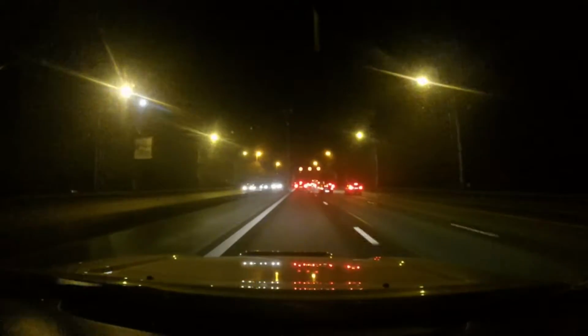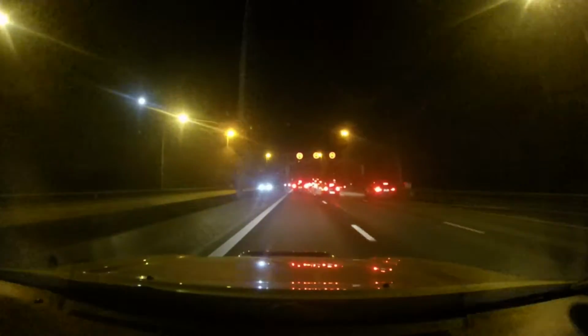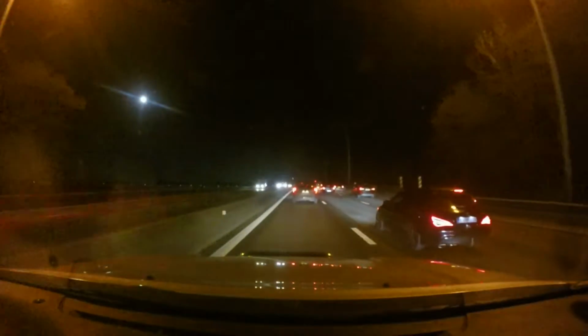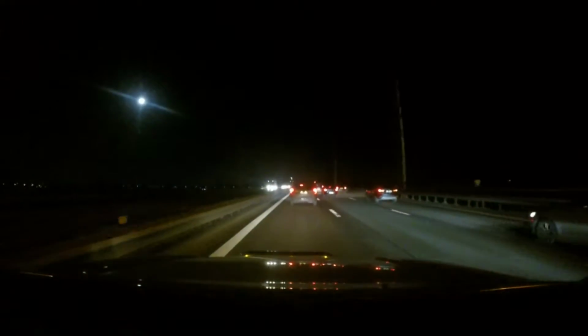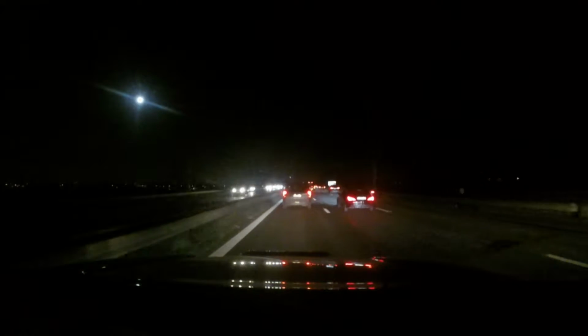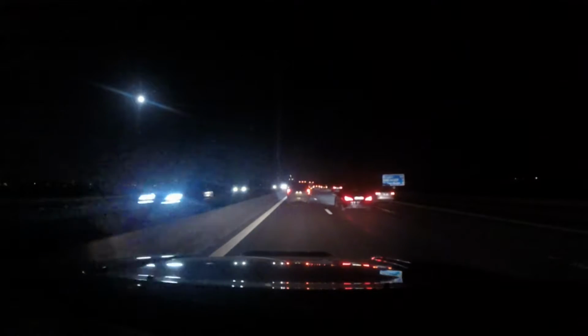I have no idea what's up with Belgium on a Sunday night, but damn. Yet again we're stuck. Traffic is just, I don't know. For the past half hour we're just going 100 and then it's traffic again. Everybody's braking all the damn time. I'm glad I don't live here. I'll go nuts.